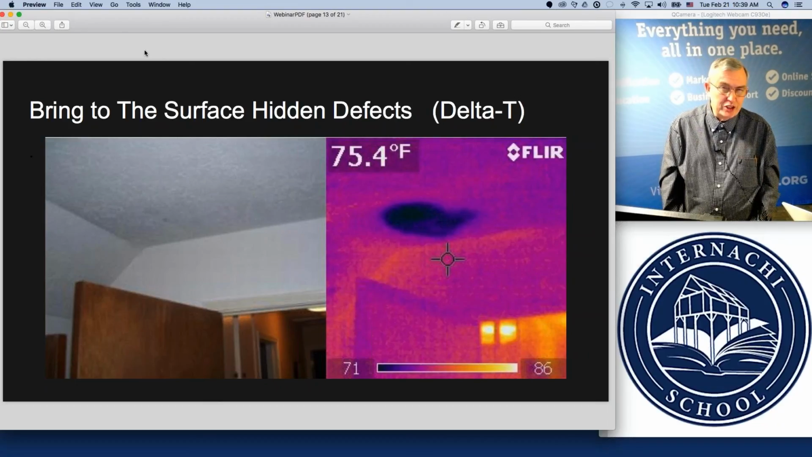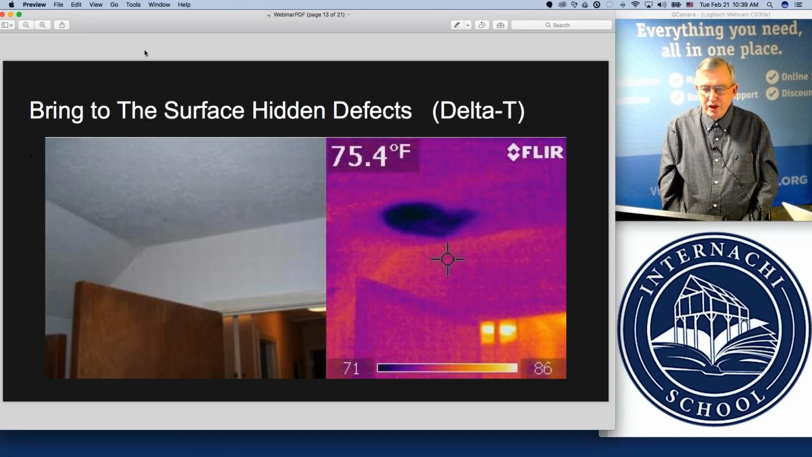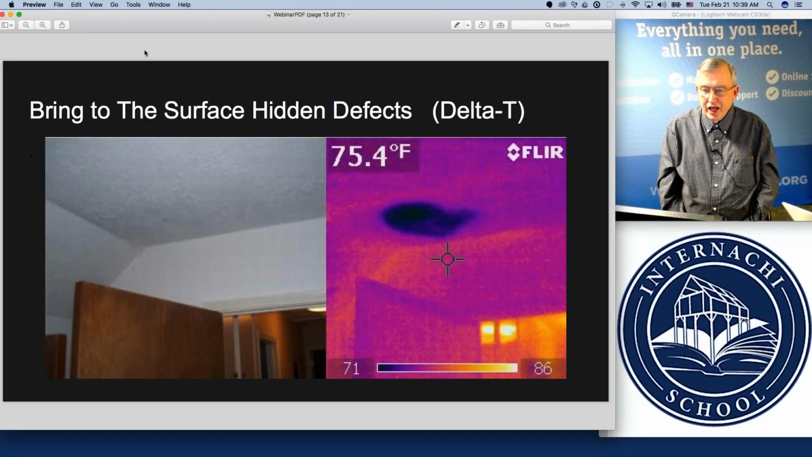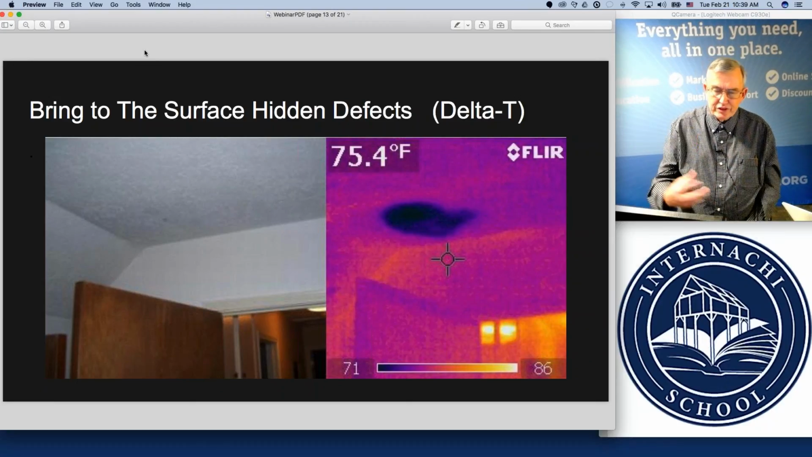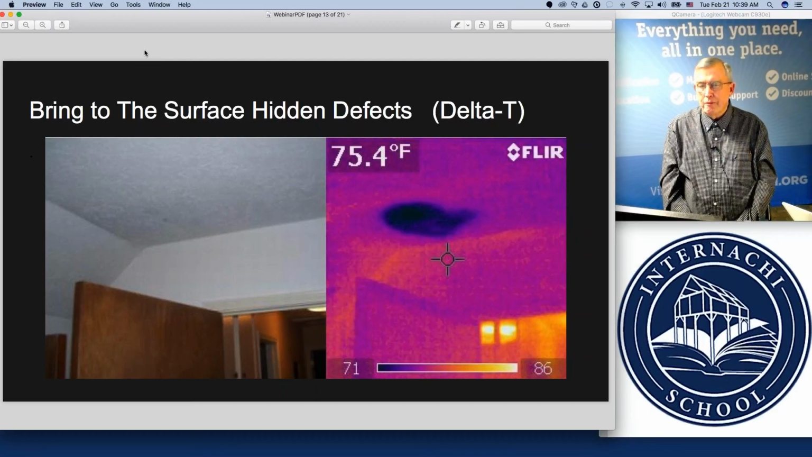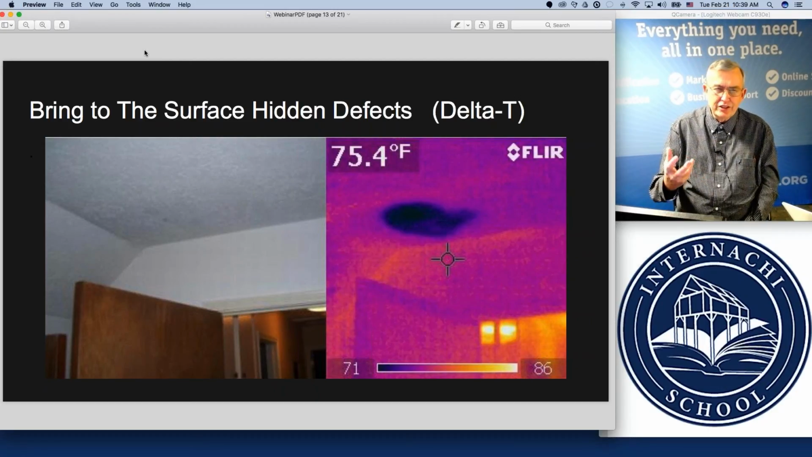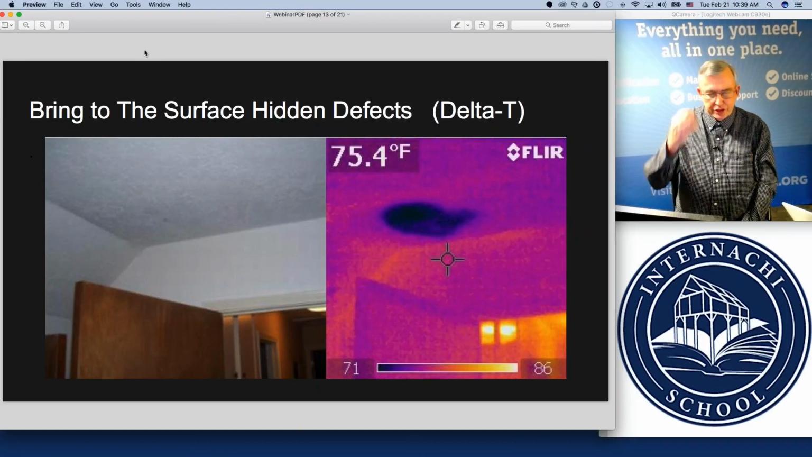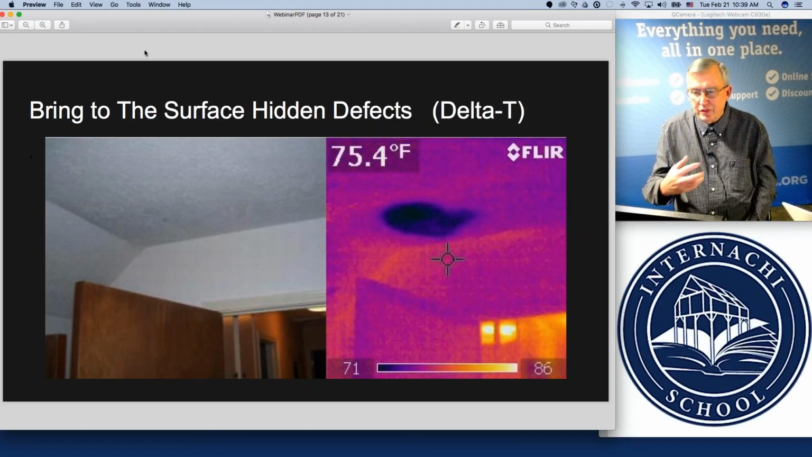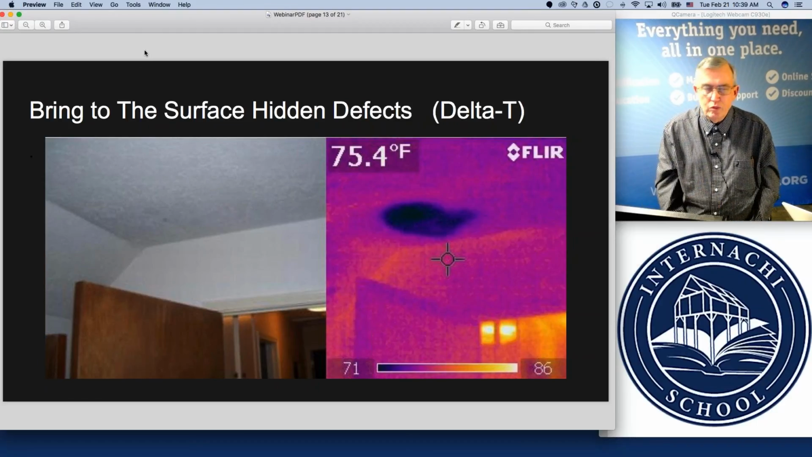But many times you show up and there's enough humidity in the air where it discourages evaporation. And so you don't get this cooling effect, or the manifestation of this cooler moisture spot doesn't show up. Now, this is a brief, very brief discussion on manipulating the delta T environment within the building envelope.